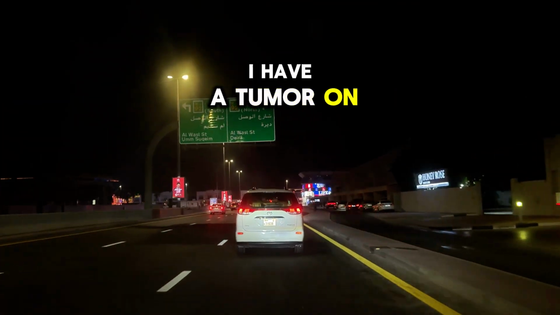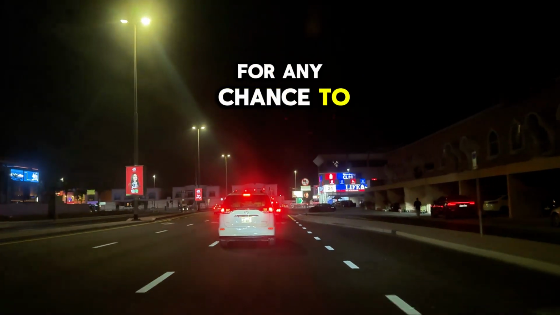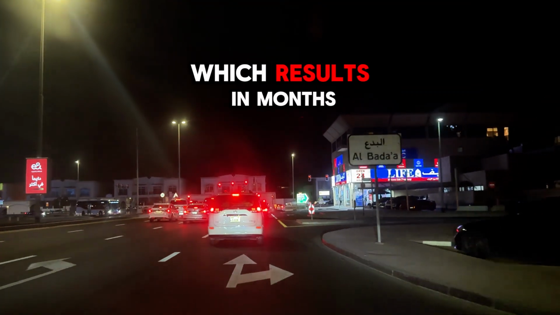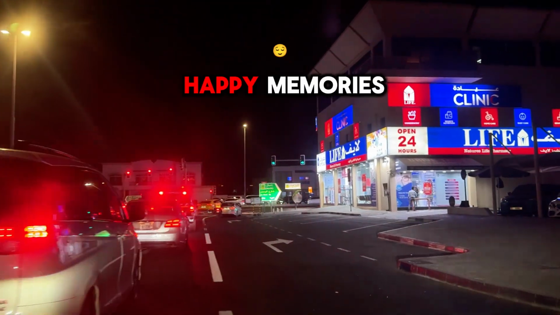Turns out I have a tumor on my colon that has spread to other areas, liver and lungs, so far, and will require extensive chemo and surgery for any chance to live longer than 8 months. I'm not having any treatment, and I haven't told my wife because she'll only pressure me to get the treatment, which results in months of pain and suffering for a relatively small chance. Instead, I'm making sure our last few months together are filled with only happy memories.